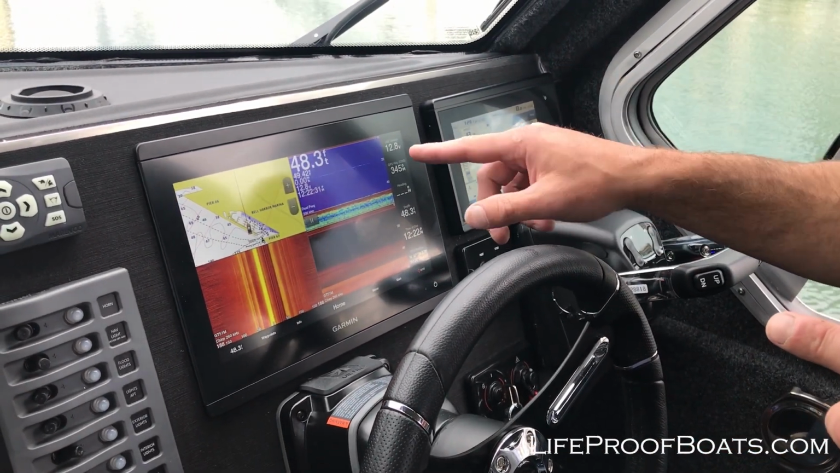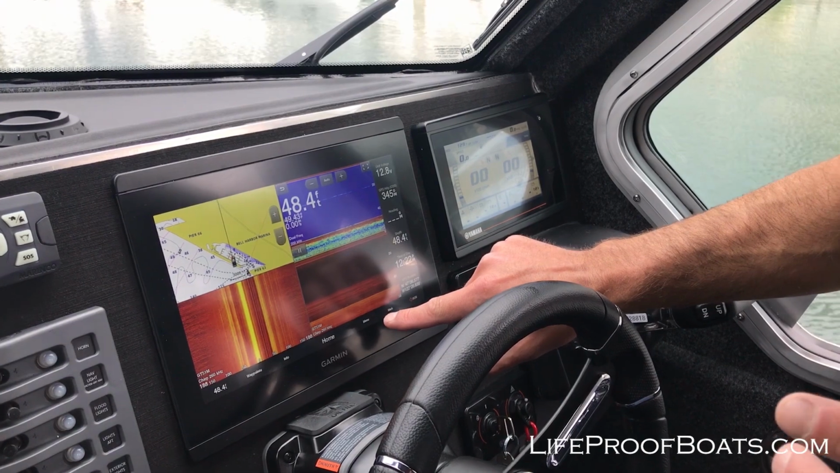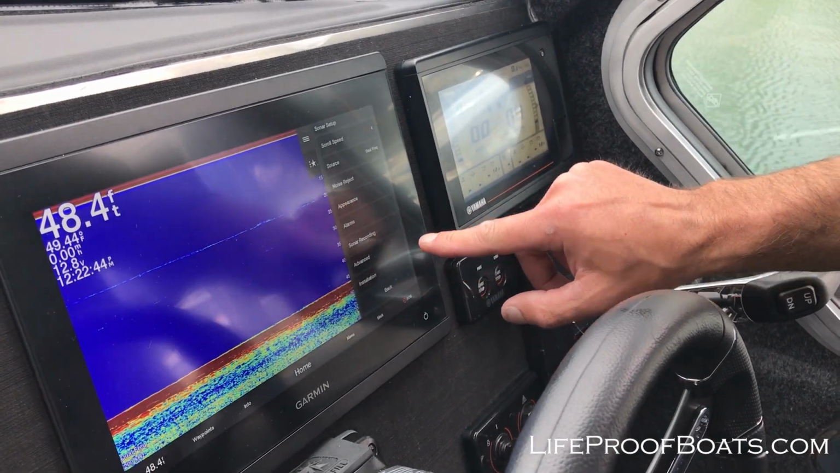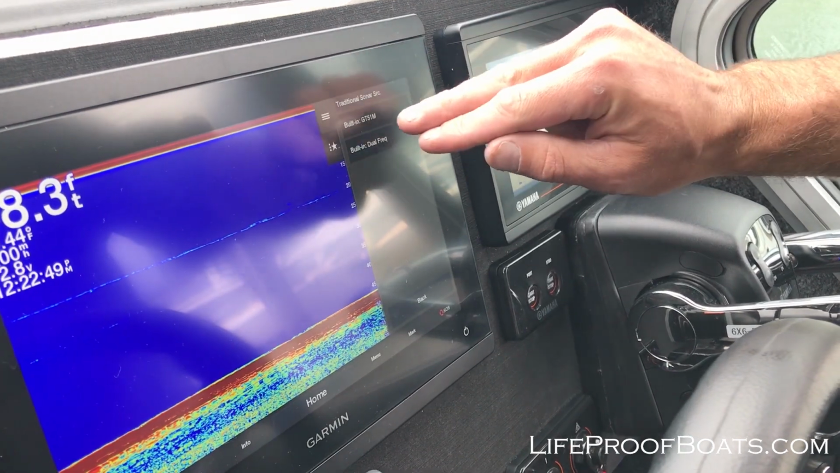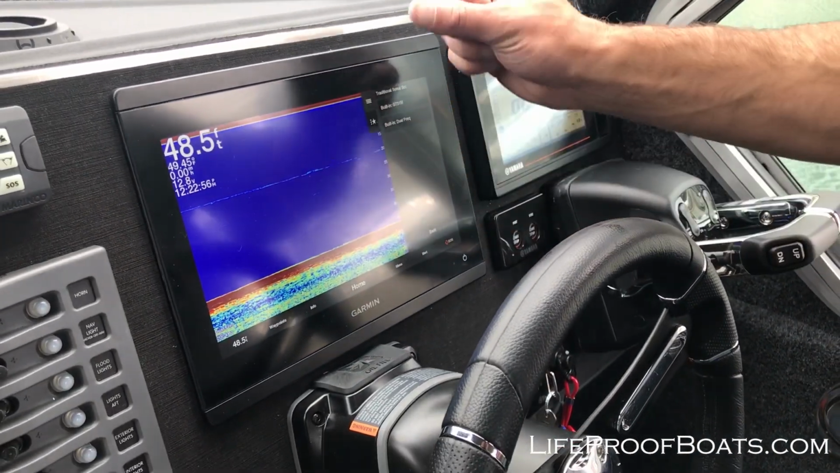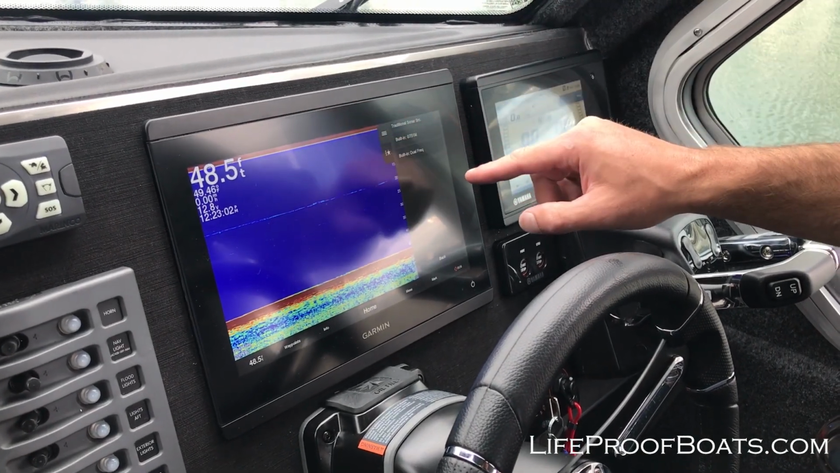What I want to show you today is, let's say you have this up, but you want to change and look at your GT51 up here, because it's going to give you different results. So we're going to select that screen, we're going to go to menu, we're going to go to sonar setup, we're going to go to source, and here we can look at our two transducers, the built-in GT51 and the built-in dual frequency. The reason why it says built-in is because those transducers are actually plugged into the back of this unit. So it's using this built-in processor to process the data from those two transducers.